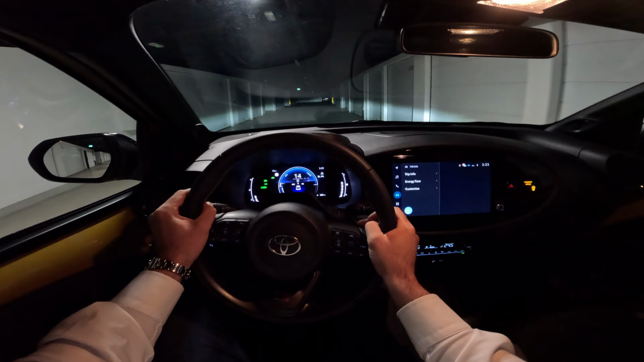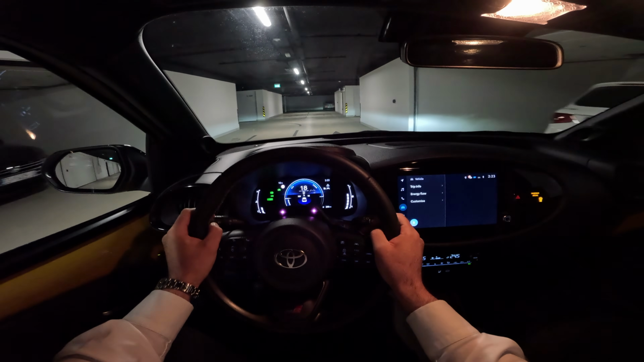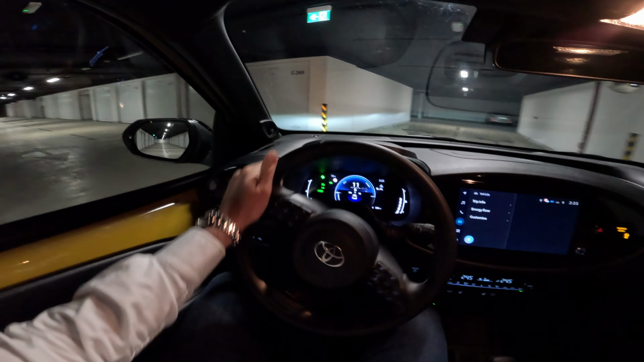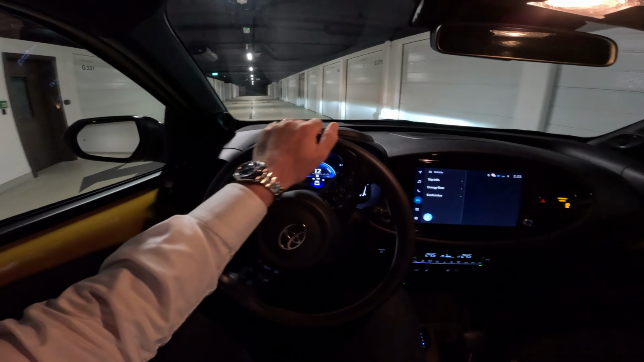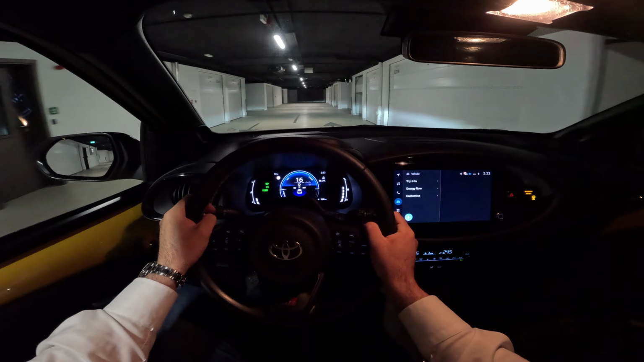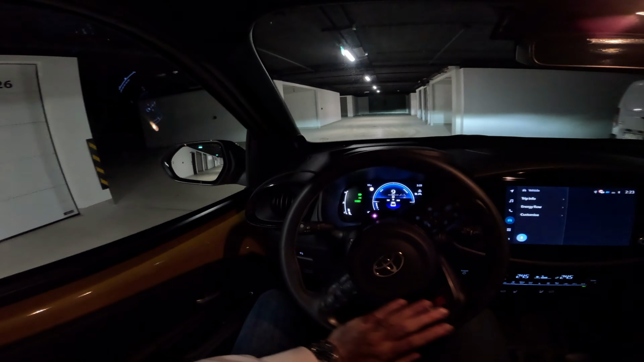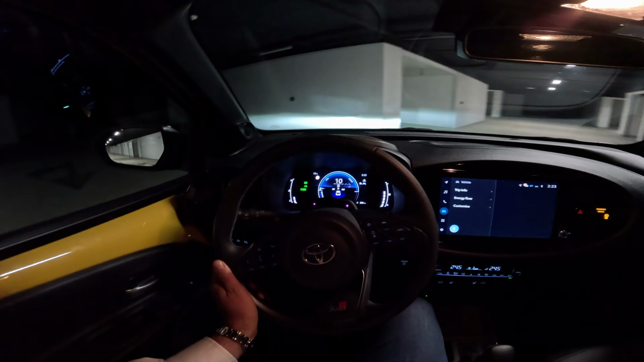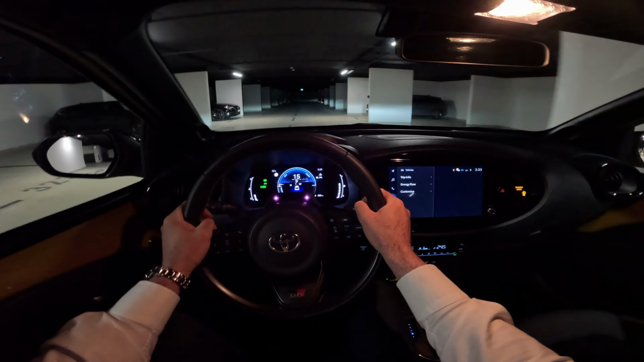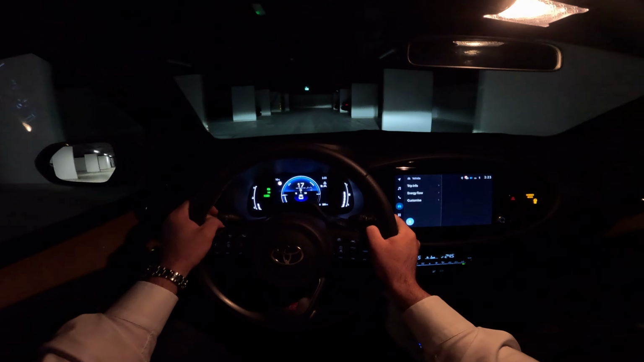We will start with the specifications. So it is the full hybrid, as I already mentioned. It's got the 1.5 liter hybrid unit producing 116 horsepower. So a lot more compared to the predecessor, 44 horsepower more compared to the petrol unit of the predecessor. And now the numbers, 9.2 seconds is the time to reach 100 kilometers per hour, and the top speed is 172 kilometers per hour. So those are some really nice numbers.